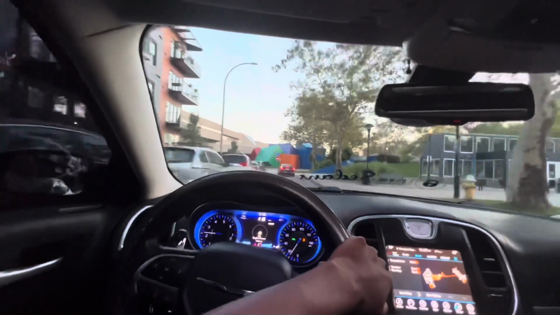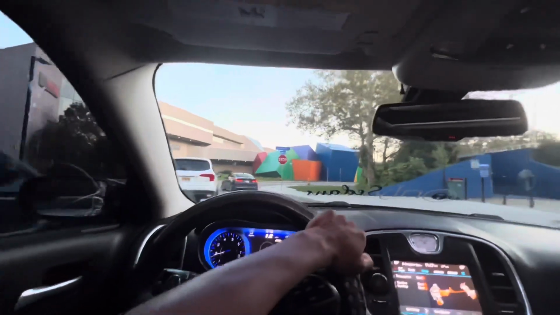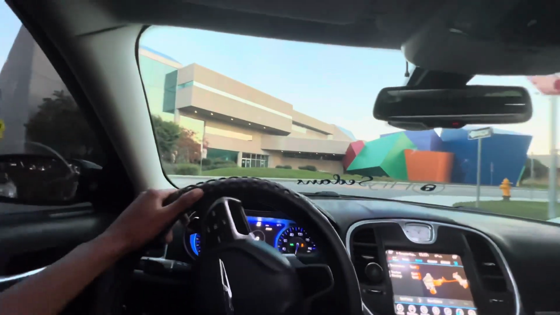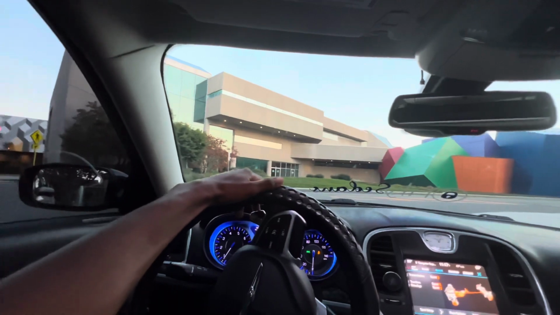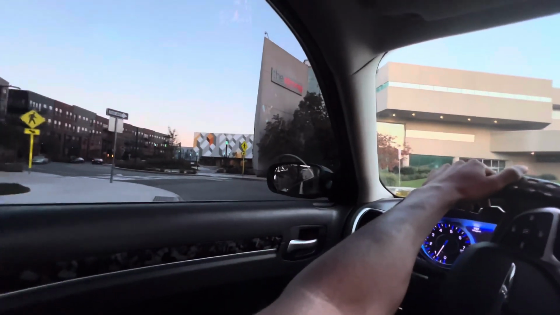Damn, this has got torque, but drop the phone. This looks alright too. I should take a video over there. I'm gonna wait till it gets dark though.